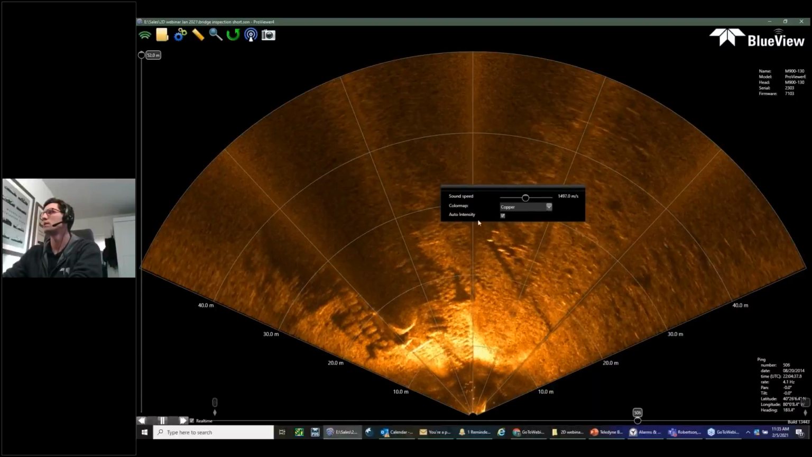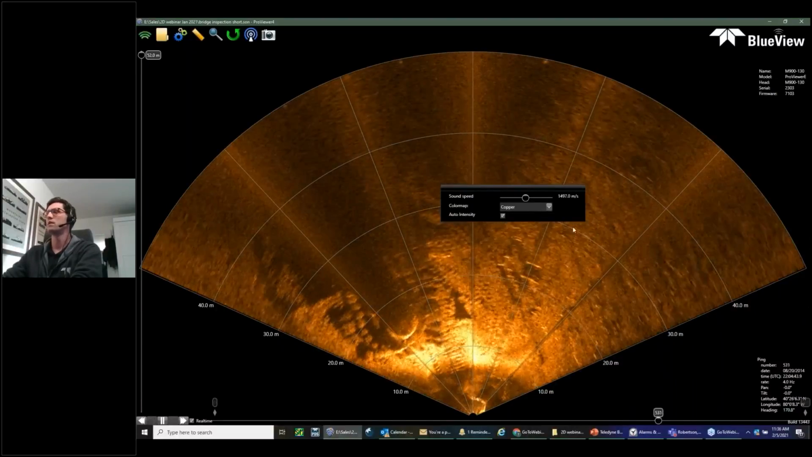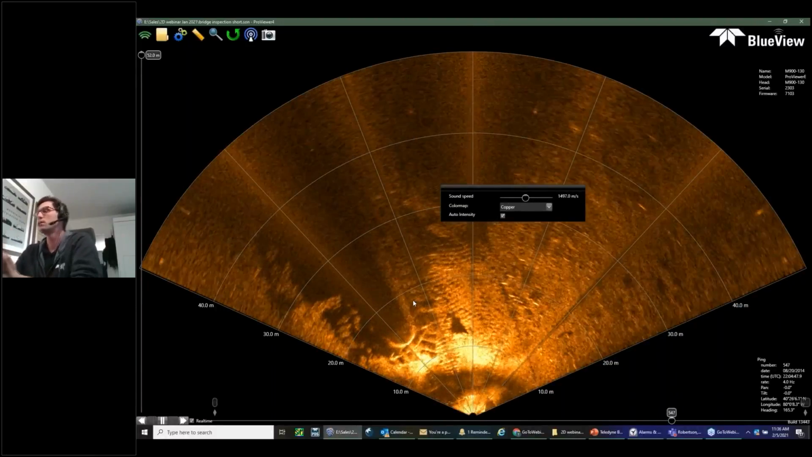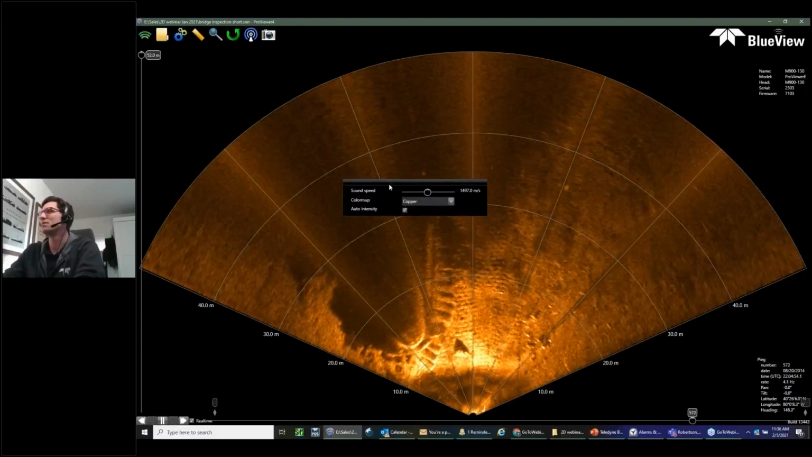We do have this auto intensity feature, which is on by default, and I typically recommend leaving it on. It's basically the software making adjustments on your pixels on what you're viewing to make it appear to what the software thinks is as clear as possible.